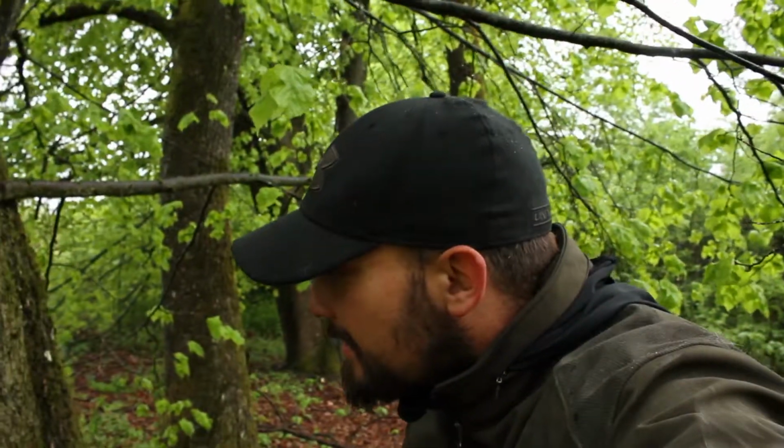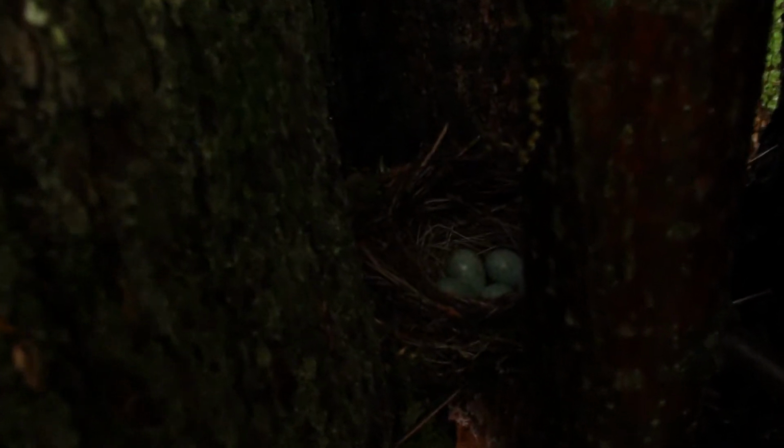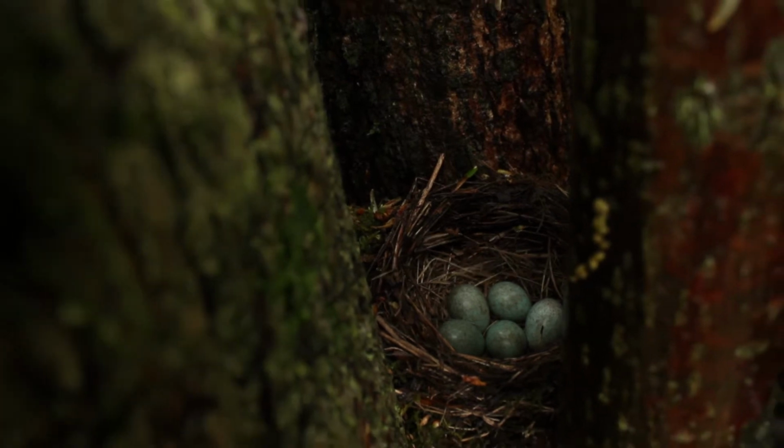Wow, I've just made a really nice discovery. I have to be quick about it because I just saw a female blackbird fly off a tree, and I've decided to check it out, and this is what I found. Look at this. It's her nest, and there are 1, 2, 3, 4, 5 eggs in there. This is amazing, but I think I'll just leave really quickly so she can return to the nest.